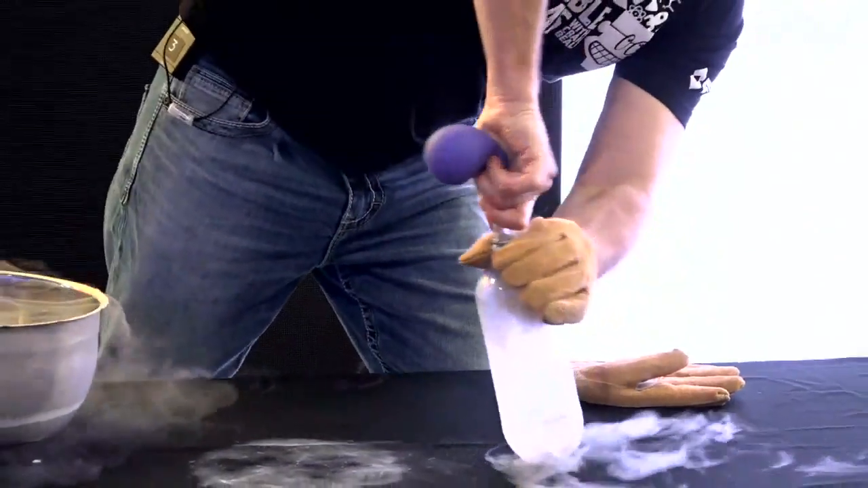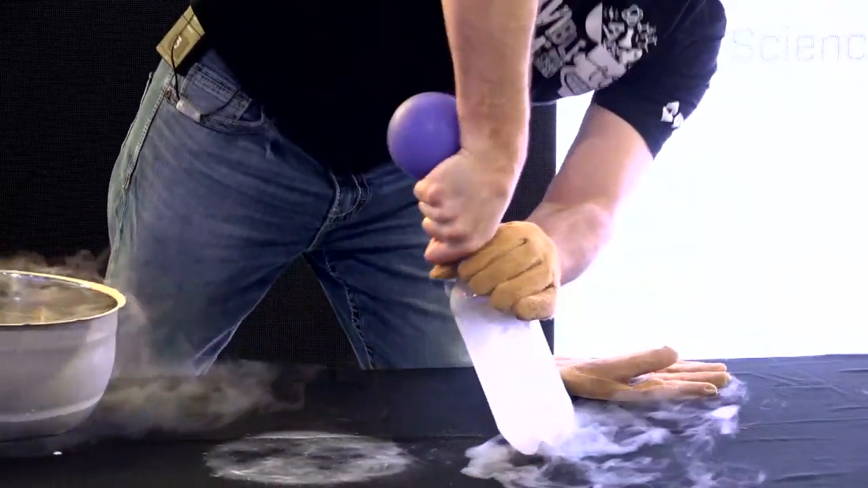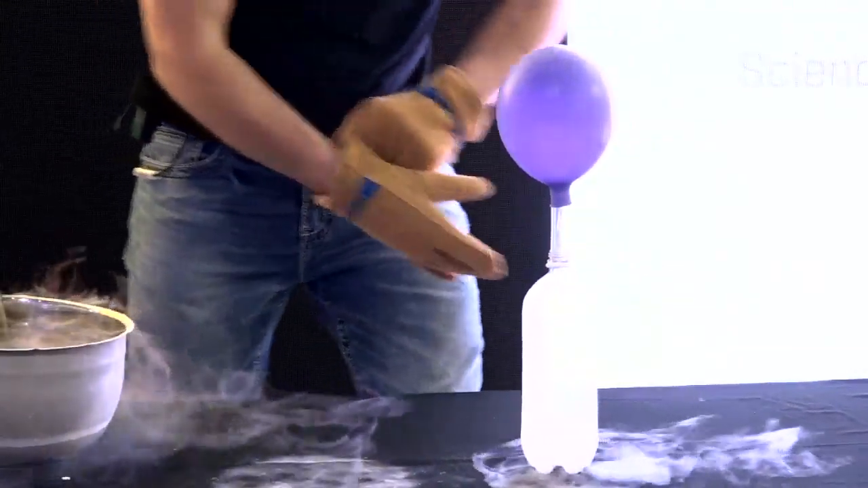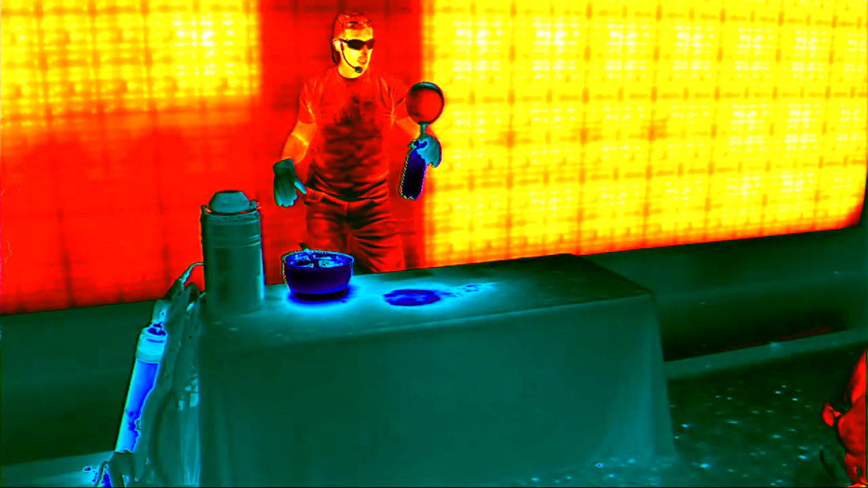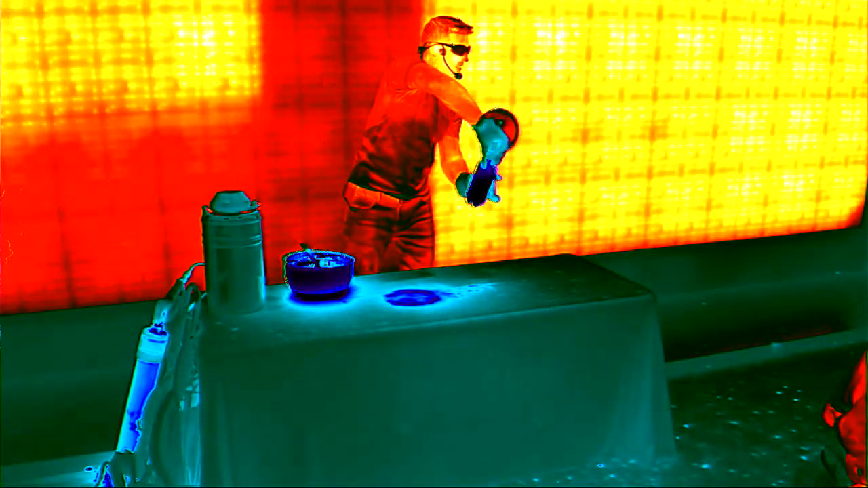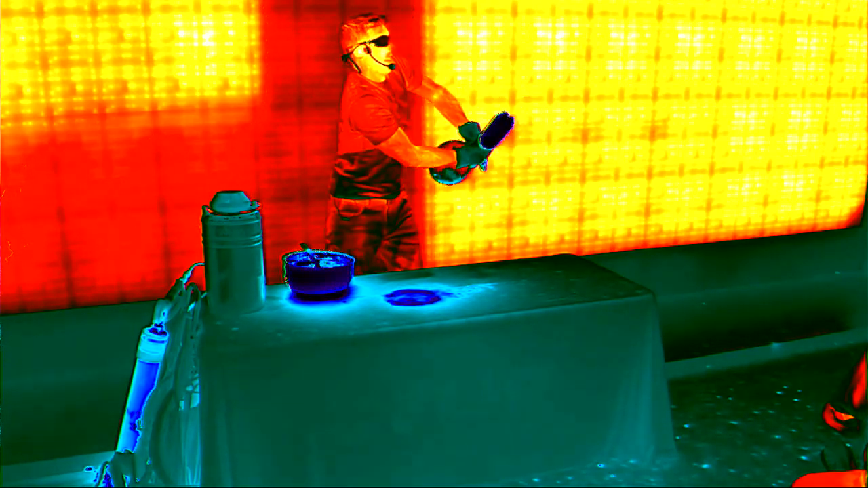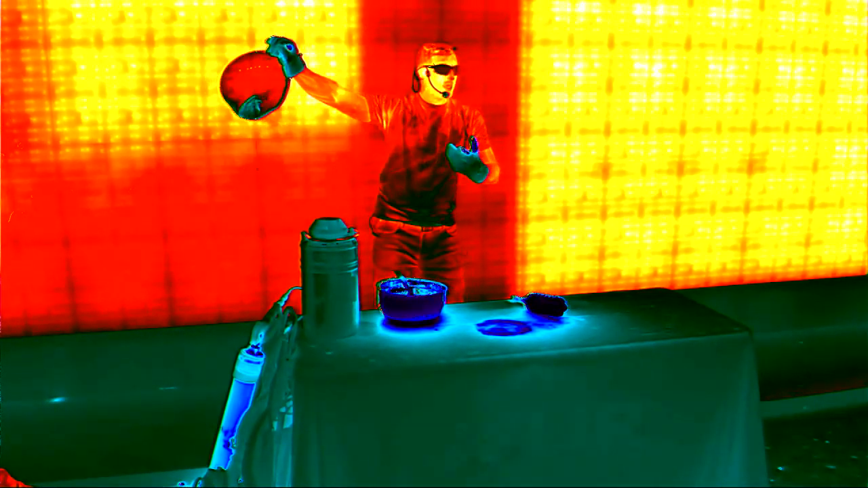And as it turns from liquid nitrogen into nitrogen gas, the balloon's going to fill up, and we'll have a nice big balloon. Now, something that would be totally foolish is to grab the whole thing like this and turn it upside down. Look at, you can see through this balloon. You see that over there? I'm going to move it. Richard, look at this. You can see through that balloon.